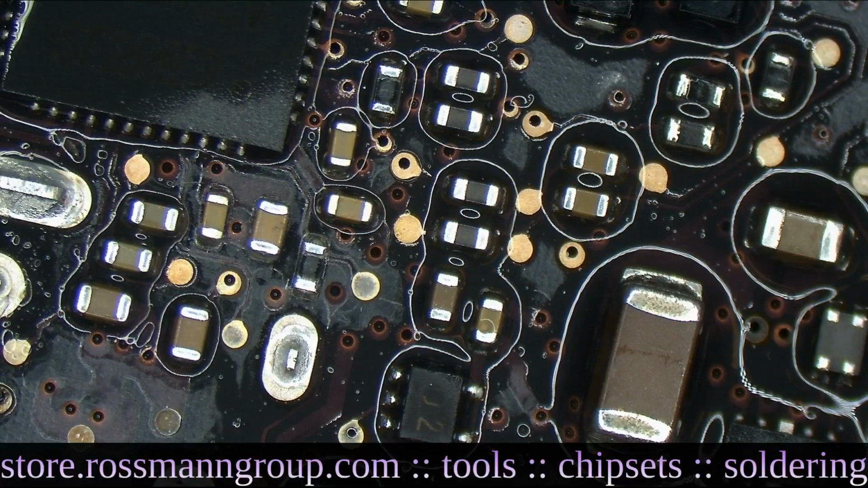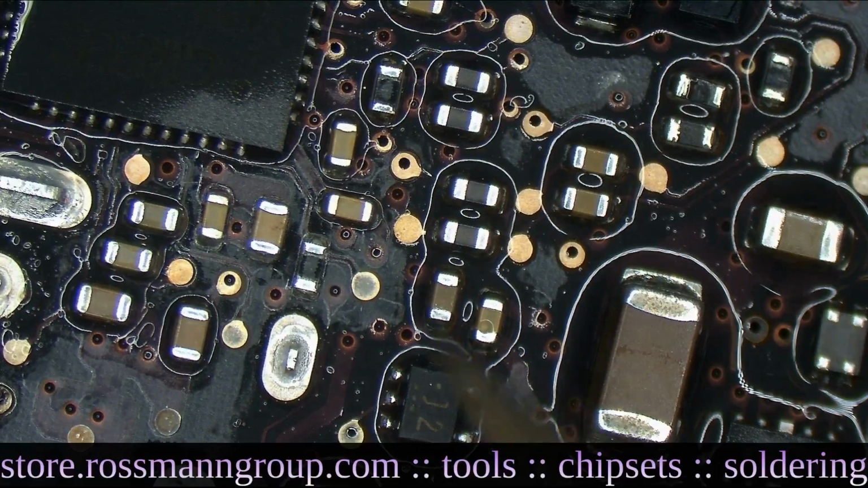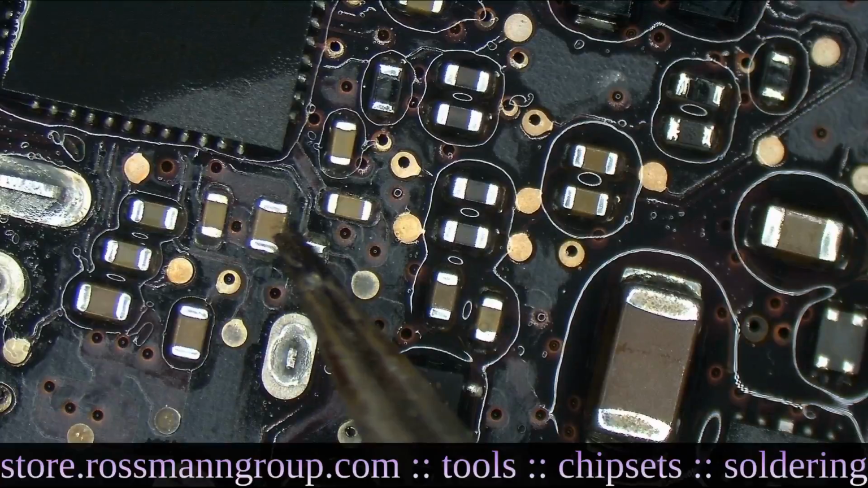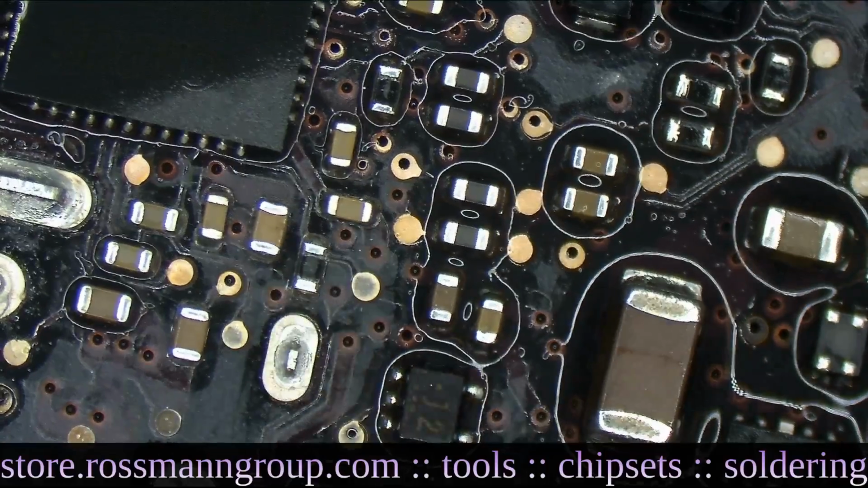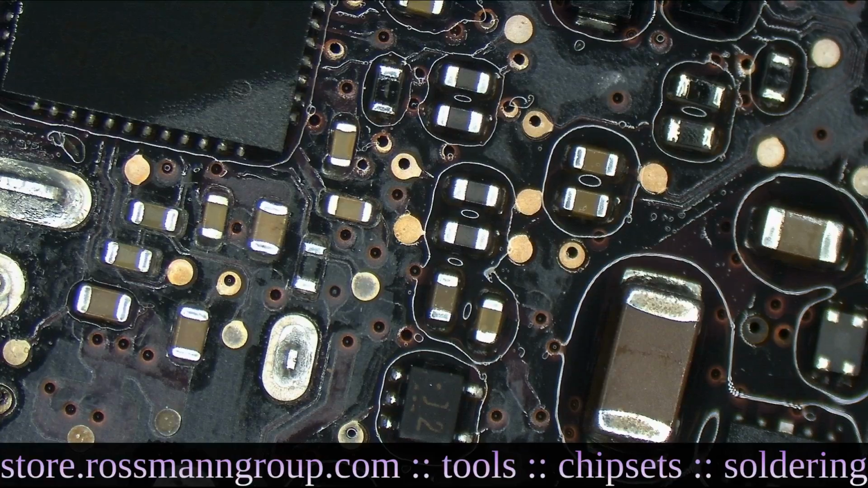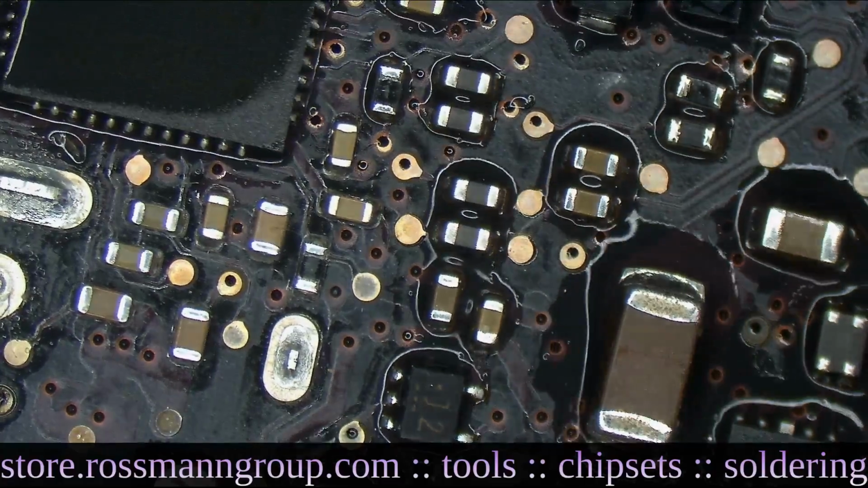So the $900 tool told me that the vicinity of the short circuit was over here. That's what the $900 tool told me. Now, the alcohol, which I got from the corner store for a few dollars, was able to tell me that the short circuit was precisely that capacitor and not anything else around it. So we're going to take the hot air station right now and remove that, and hopefully that will solve our problem. Let's take a look and see if that's the case.